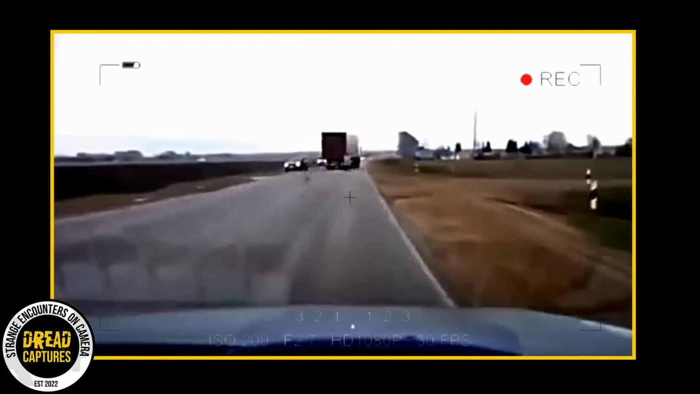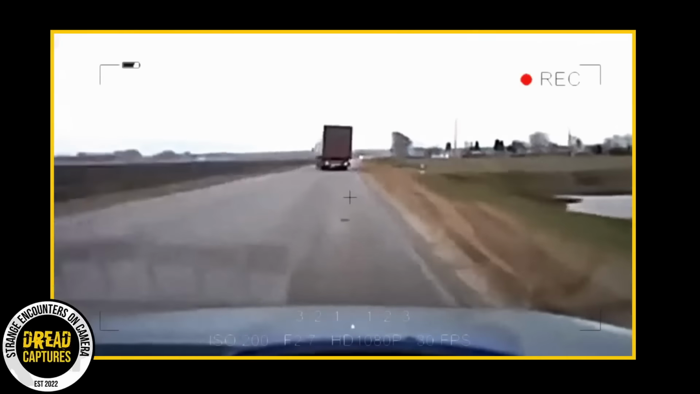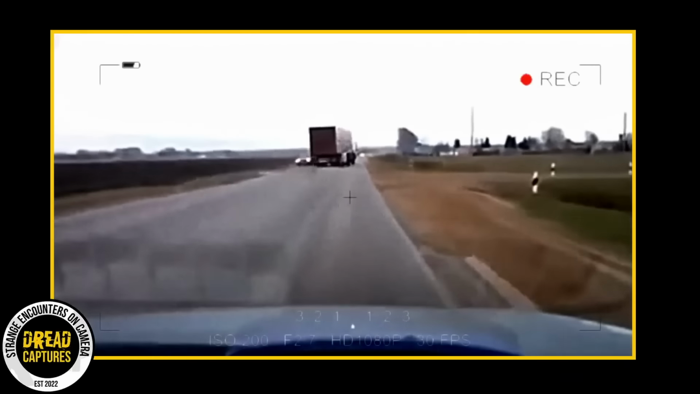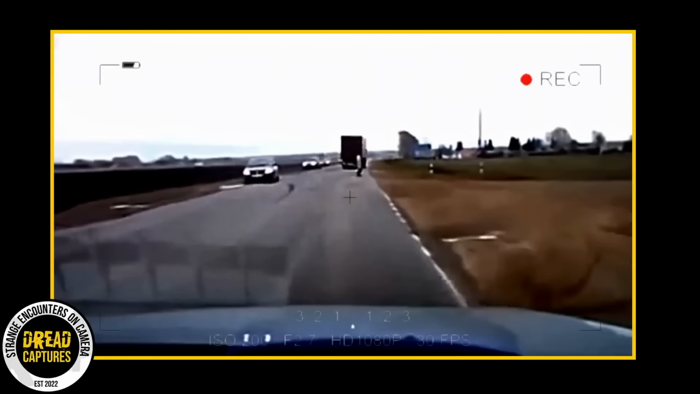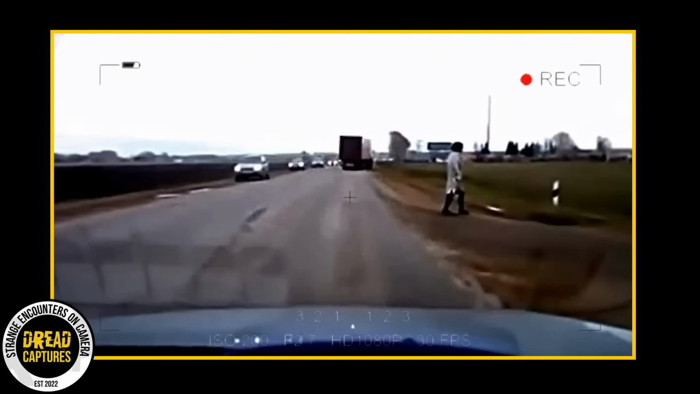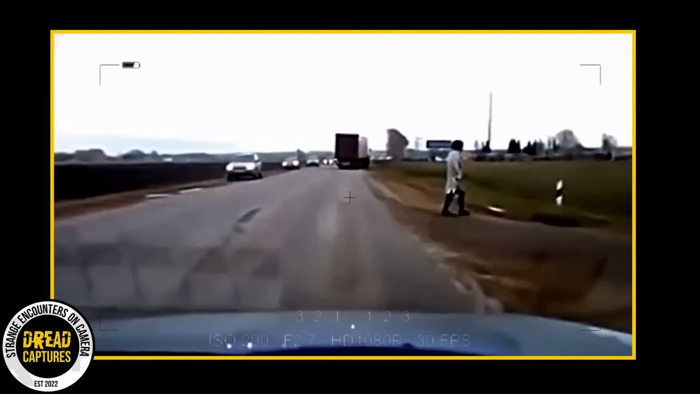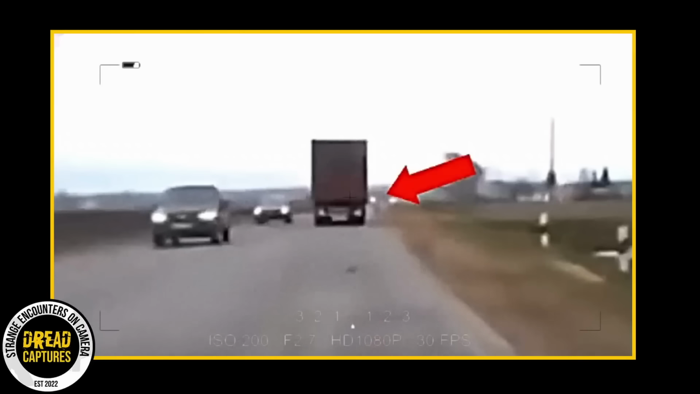This video captured by a dash cam in Russia shows an incident on a highway. While vehicles are moving, a tractor trailer starts to swerve unexpectedly, almost hitting cars coming from the opposite direction. Initially, it's unclear to the driver why the truck is swerving, but soon the reason is visible. A man in a lab coat appears suddenly. There have been various theories to explain this strange occurrence. One suggestion is that the man is a time-traveling scientist who made a teleportation error.